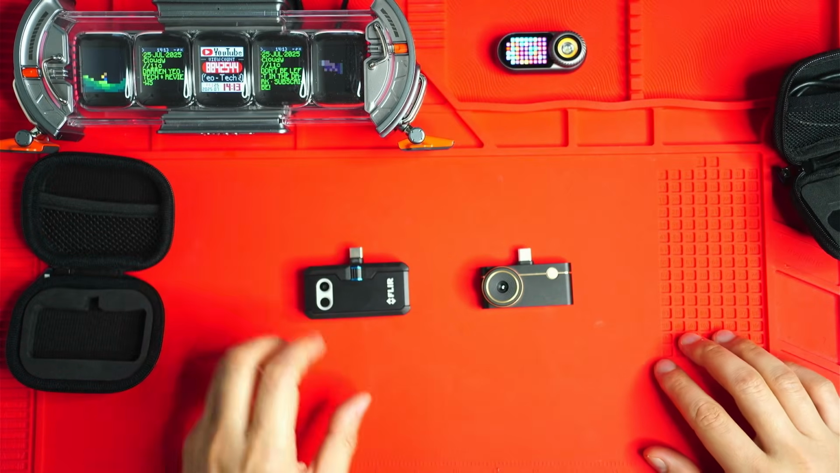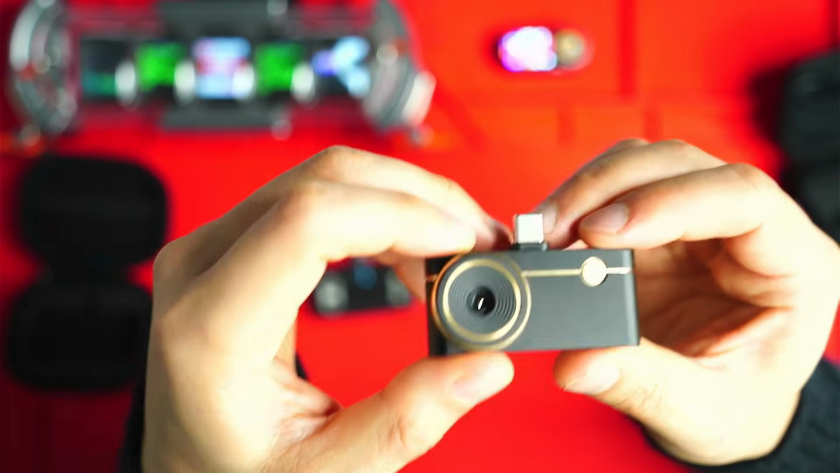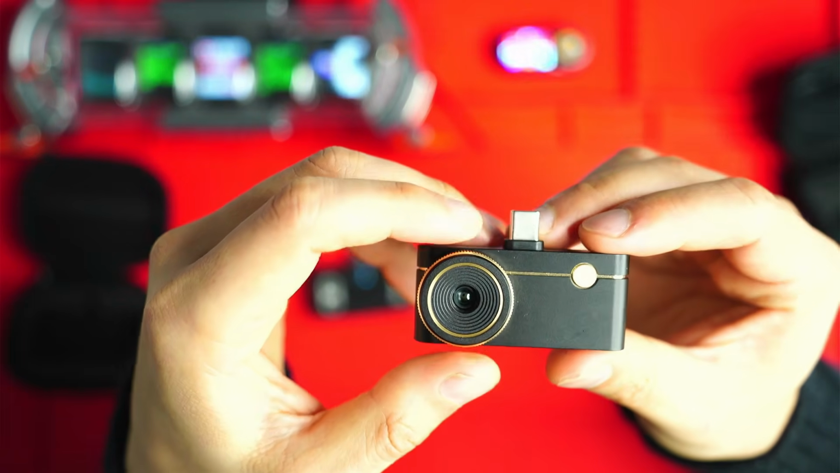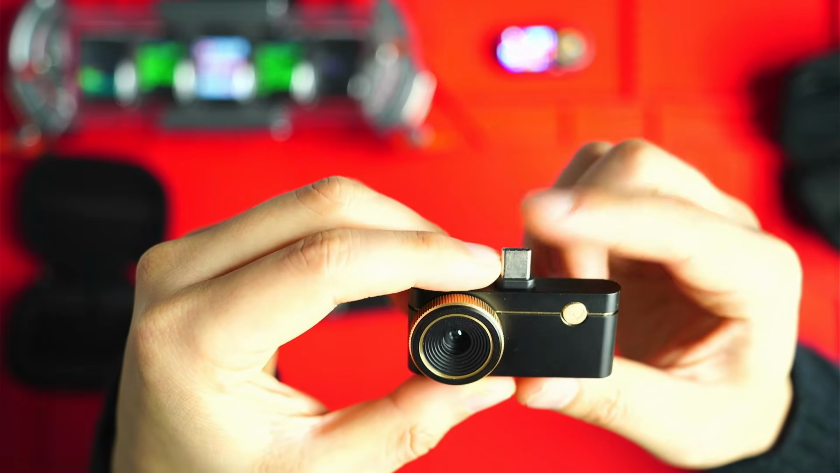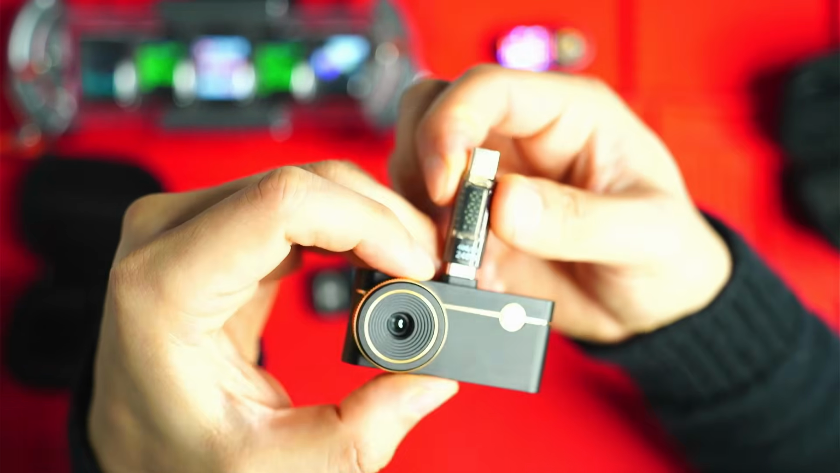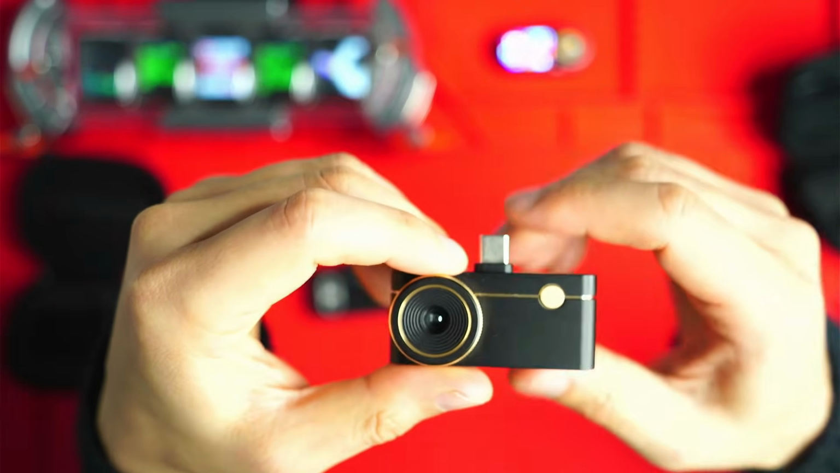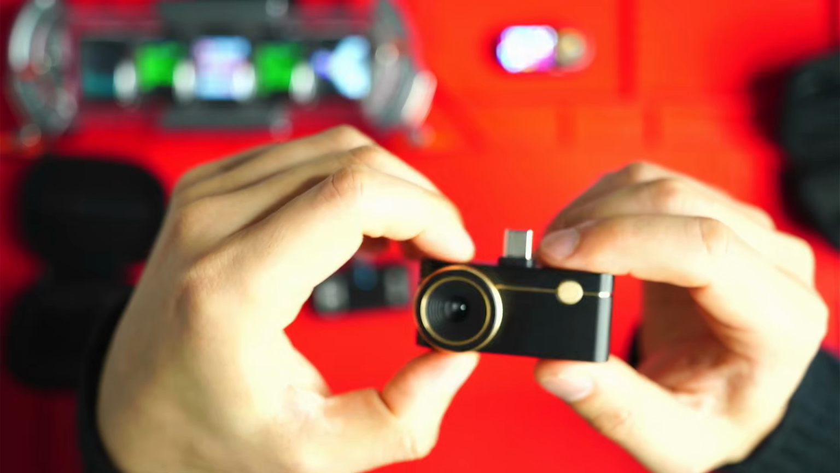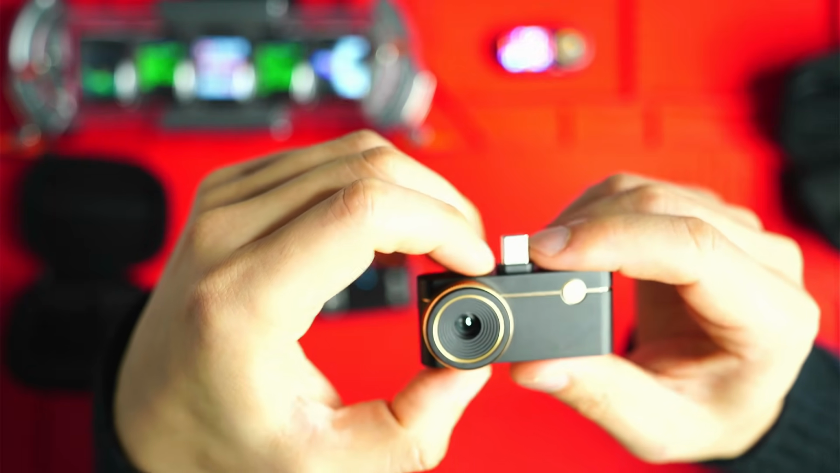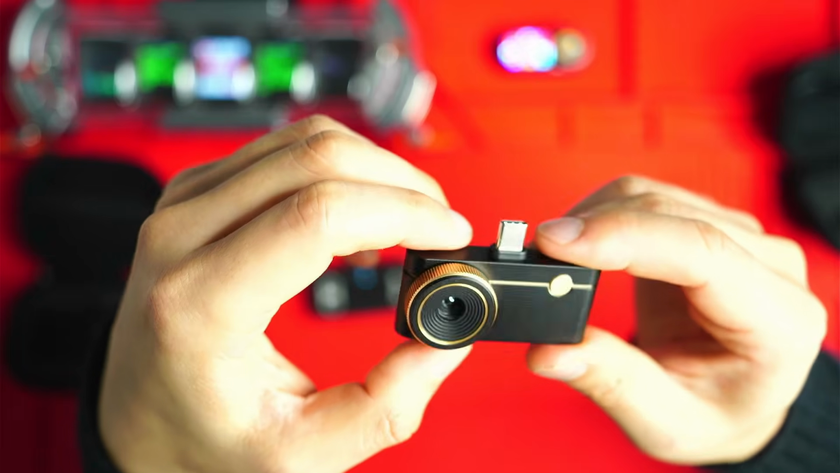So the third thing I want to talk about is power and design. So the ThermalMaster P3 is plug and play, so it's powered directly by your phone, by this USB-C port here. And because I've got a pretty chunky case on my phone, I actually add on this extender, and it also measures how much power is being consumed by the device. It's about 0.5 watts, which is very little. You're going to get 5 or 6 hours use on this thing. But there's no internal battery to worry about.